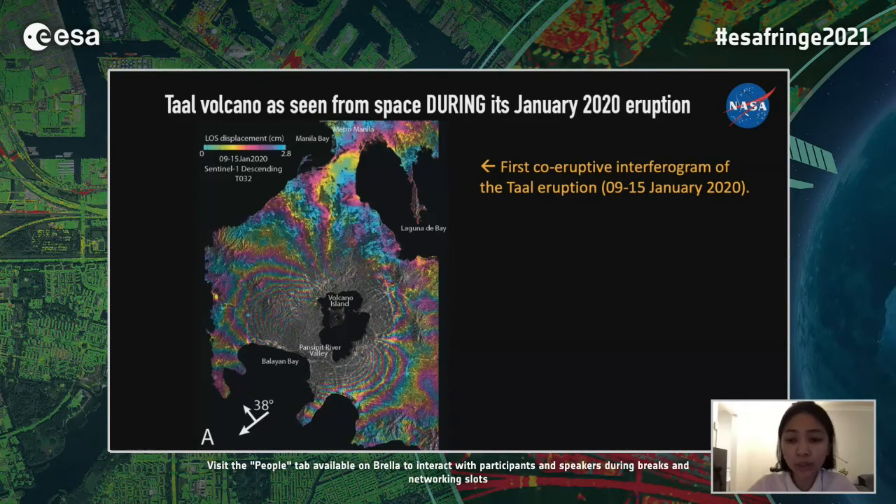This image that you can see here is the first co-eruptive interferogram of January 2020, captured by the Sentinel satellite. We produced this at around late afternoon of January 15 LA time, and this shows the extent of how much the ground deformed due to the eruption. For Sentinel, each set of fringe corresponds to 2.8 centimeters of ground deformation within the volcano island, and on the Pansipit River Valley here, you can see that the deformation is so large that fringes become dense, so they alias.